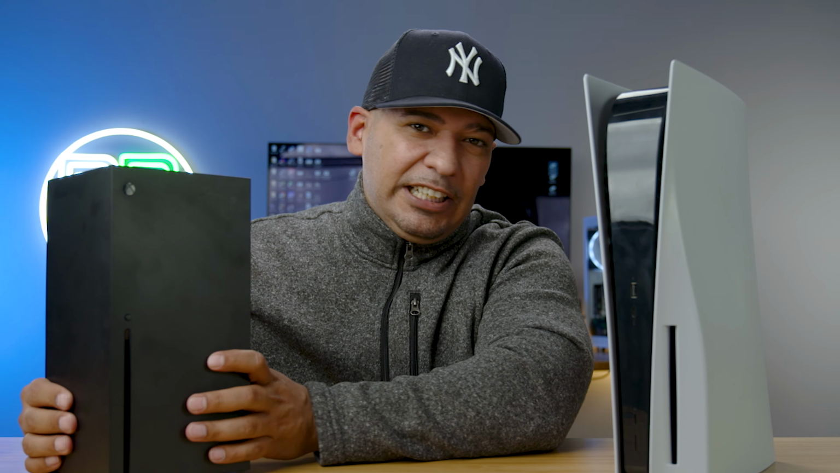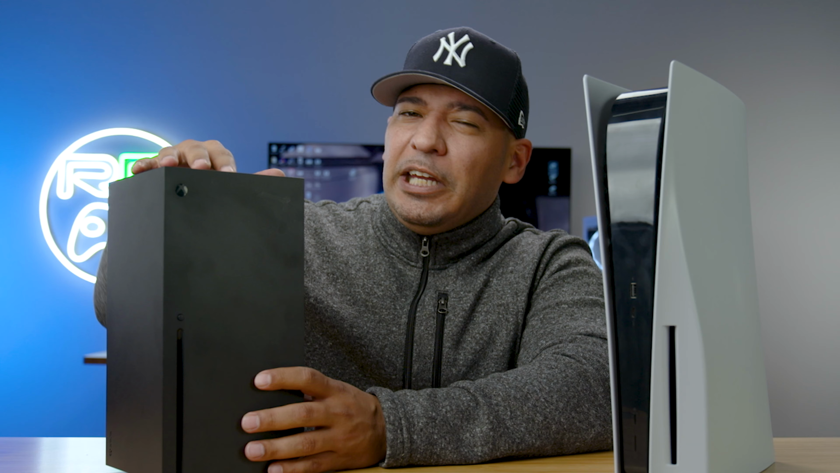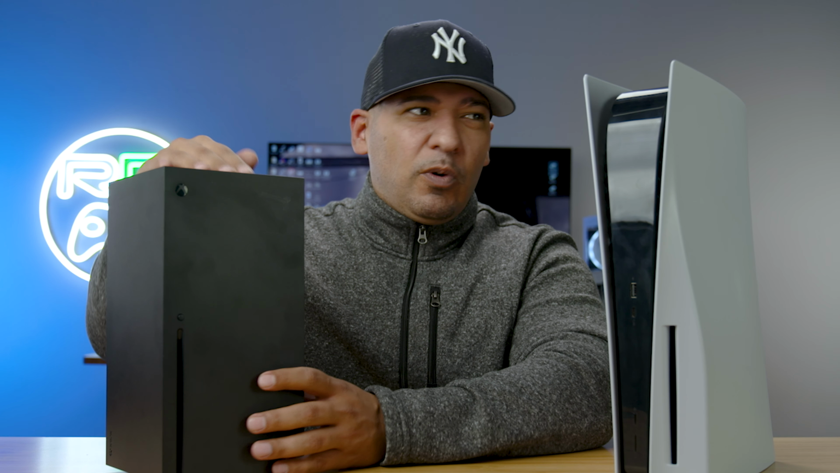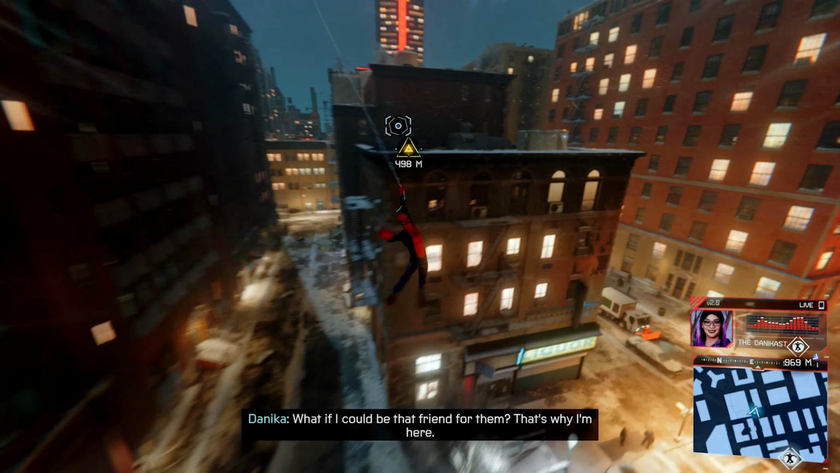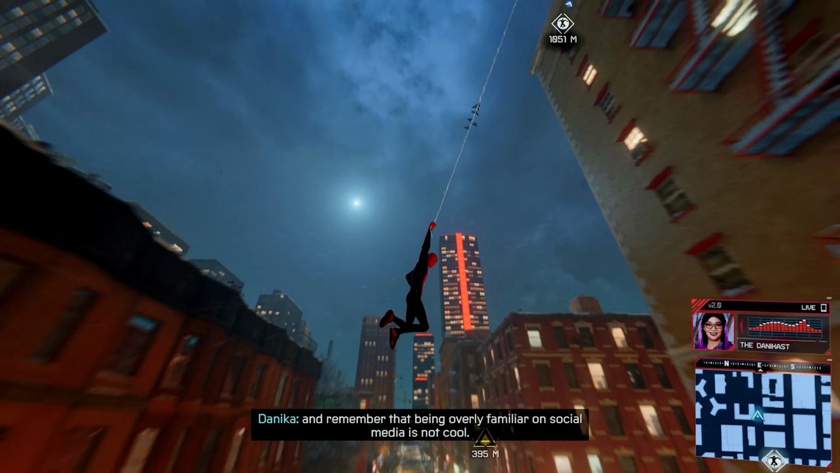Now, there was testing done with Gears 5 thanks to Digital Foundry, and we found that peak power consumption was no more than 215 watts, where we got averaged out peak power consumption with Spider-Man, Miles Morales. You know, it depends who you ask, but you're getting between 170 and 180 watts of peak power.